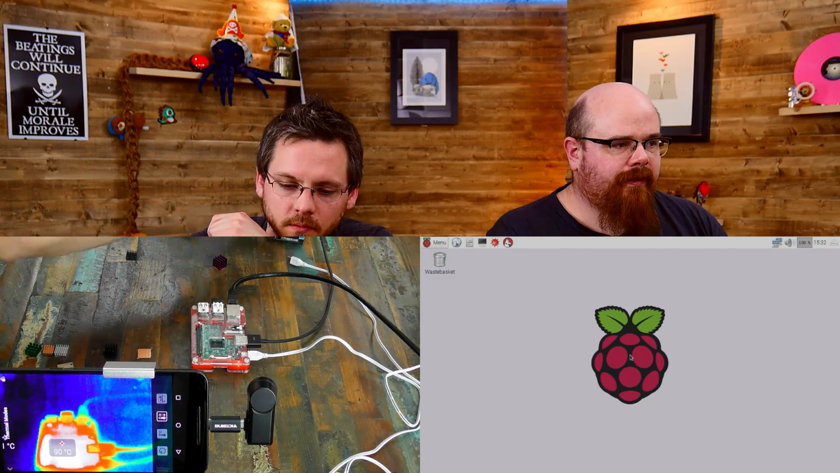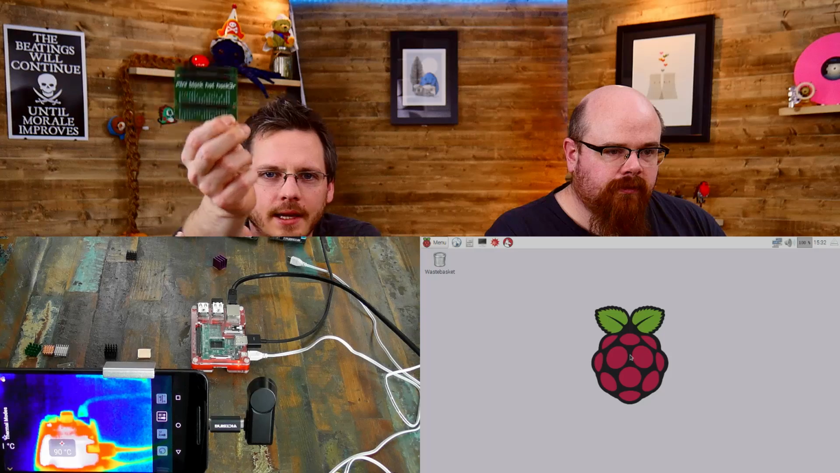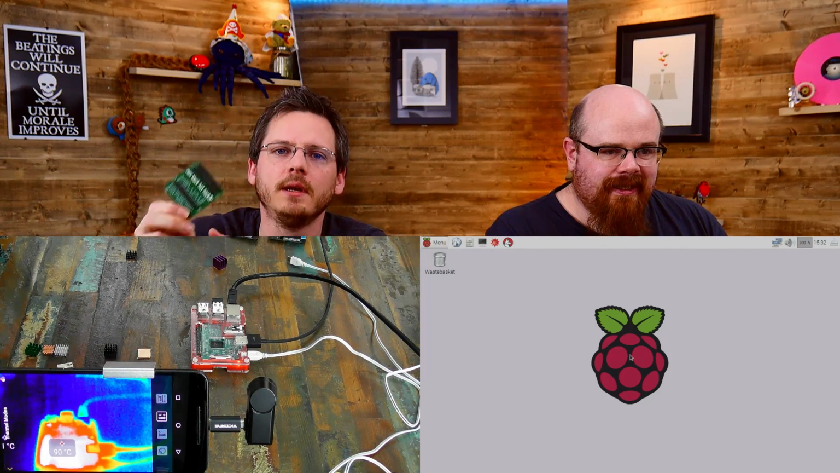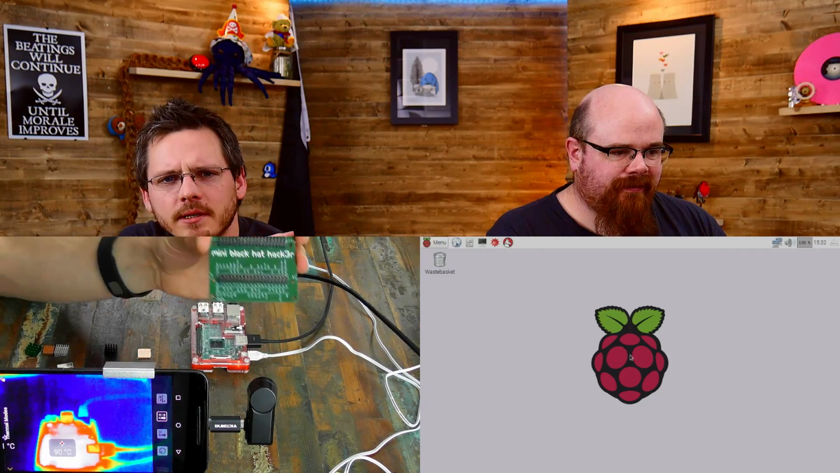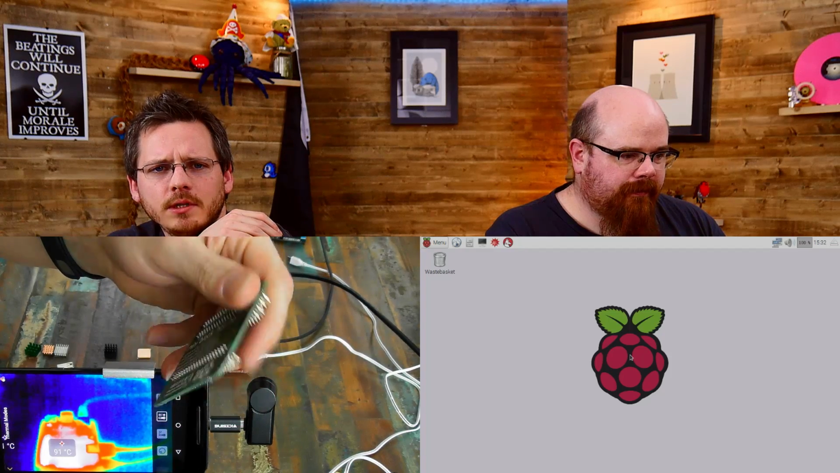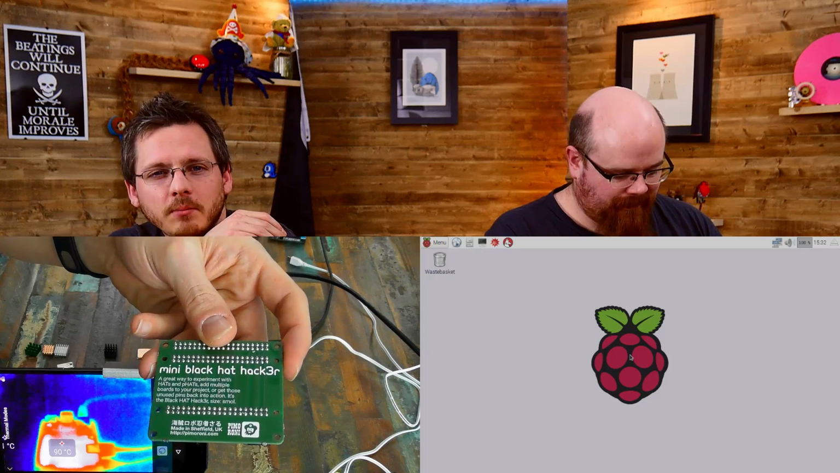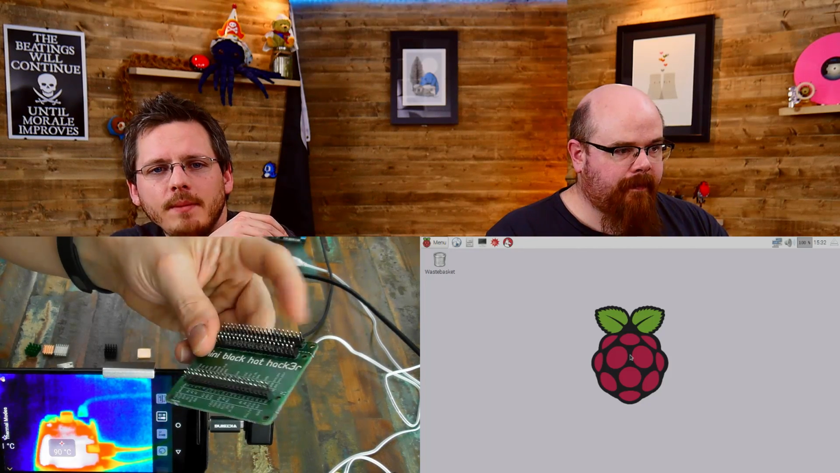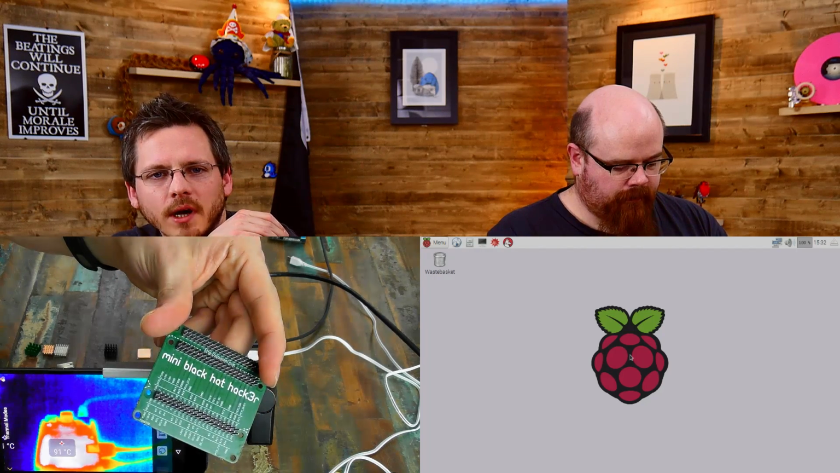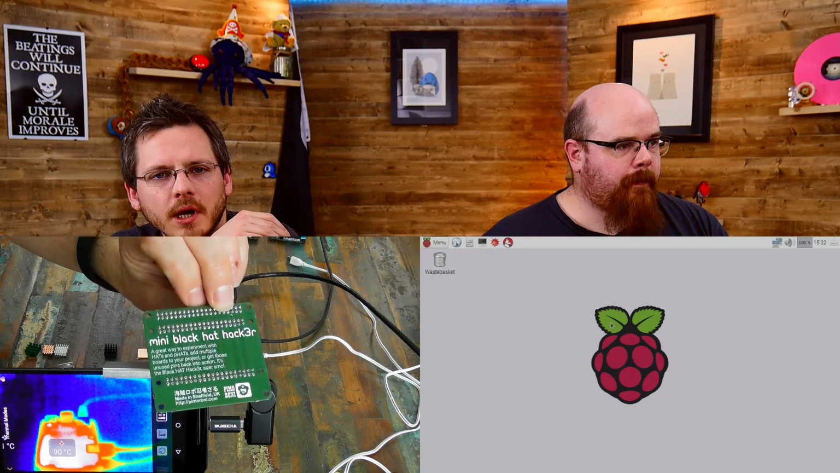The other thing to do with hats at the moment is that we have the Black Hat Hacker Mini, which is now going off to production. This is a prototype piece, but it's approved. Basically this is going to production now, and it is going to come either fully assembled, so no more soldering those 40, 80, 120 points yourself, or you can buy it as a bare PCB. So if you wanted to use different styles of headers, like female header, shrouded header, right-angled headers, whatever, you could choose to buy separate headers and put them in. But this will be dead handy.